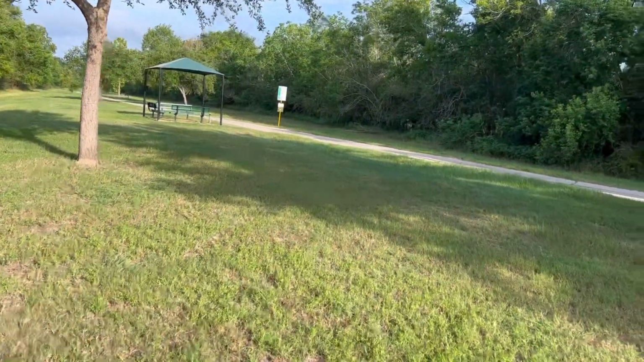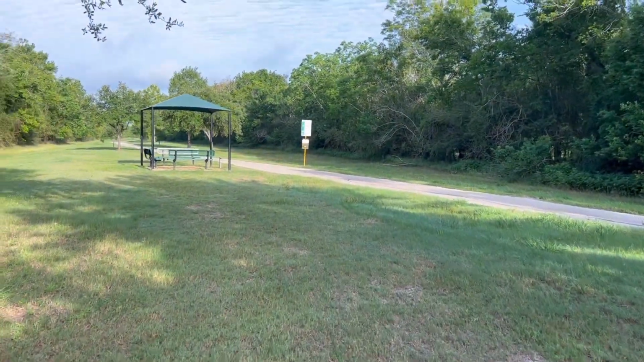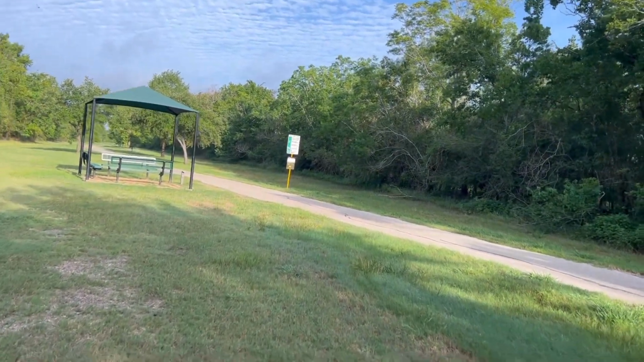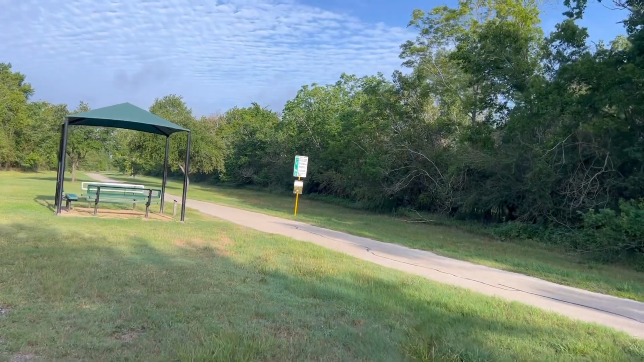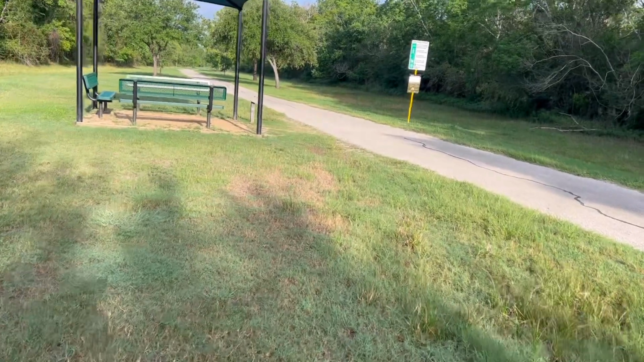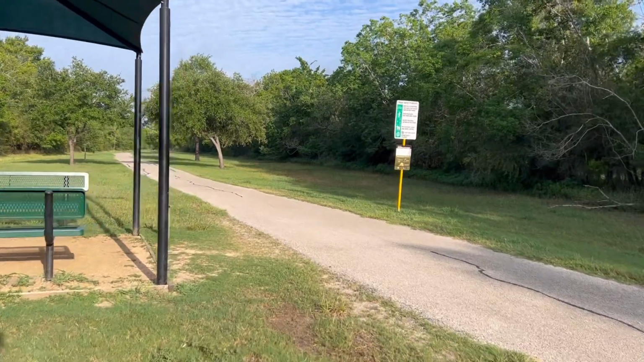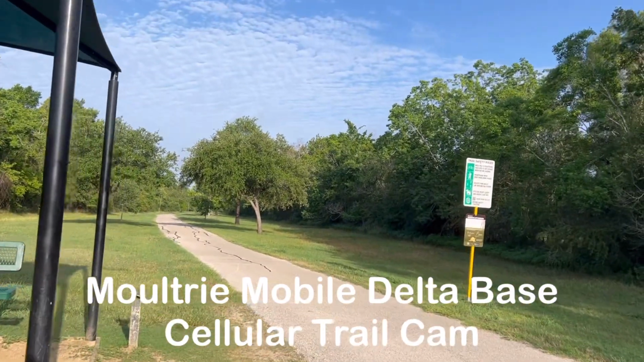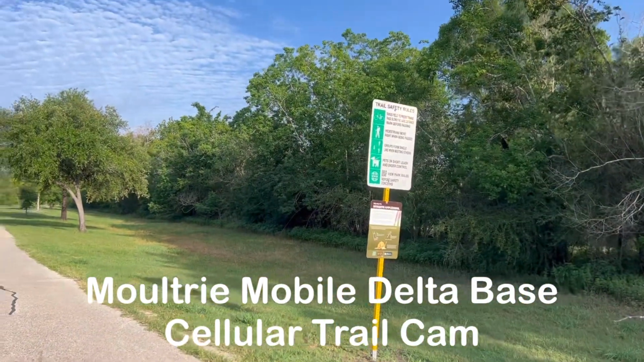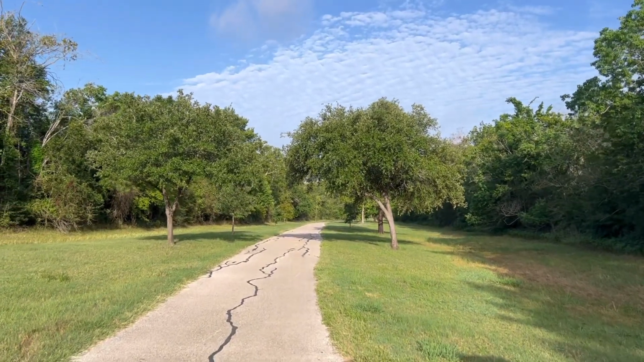All right, well, we just dropped off our Browning Strike Force. We set it on the other side of the field. We were checking out our Edge camera. So we're heading over to our next one, which is a Delta Cellular trail cam. And this one has been pretty busy. Gotta watch it, there's a pretty active bike track here.